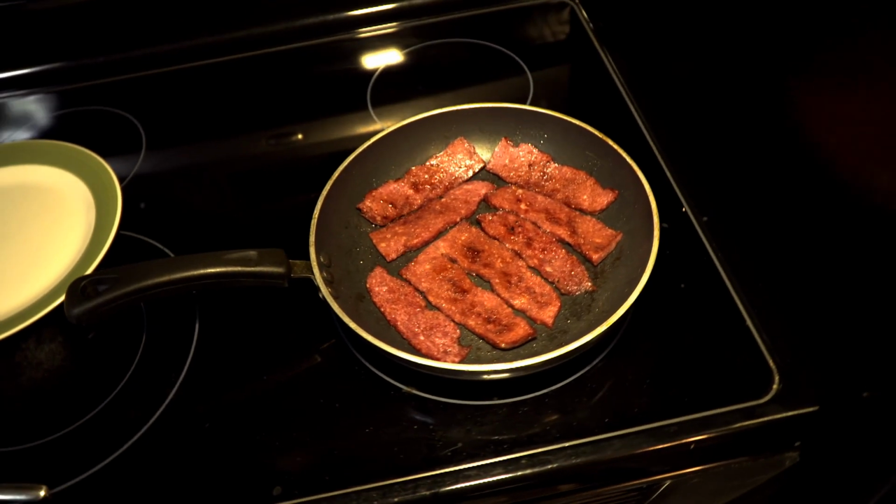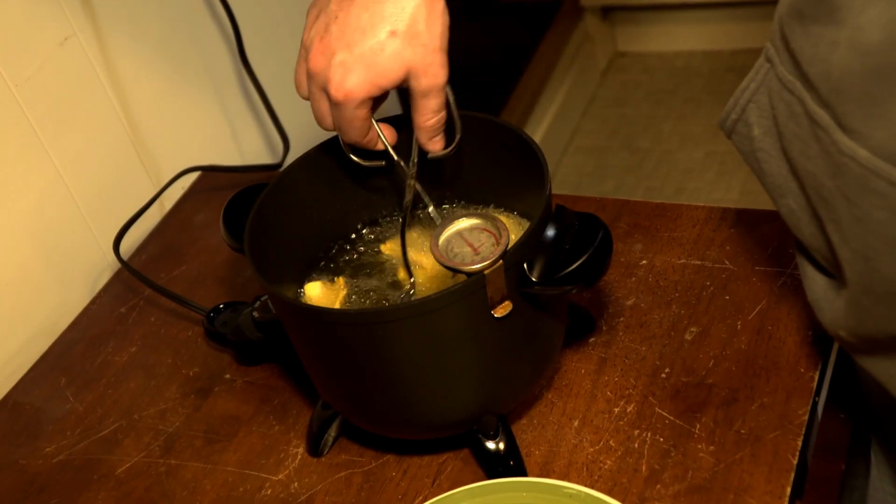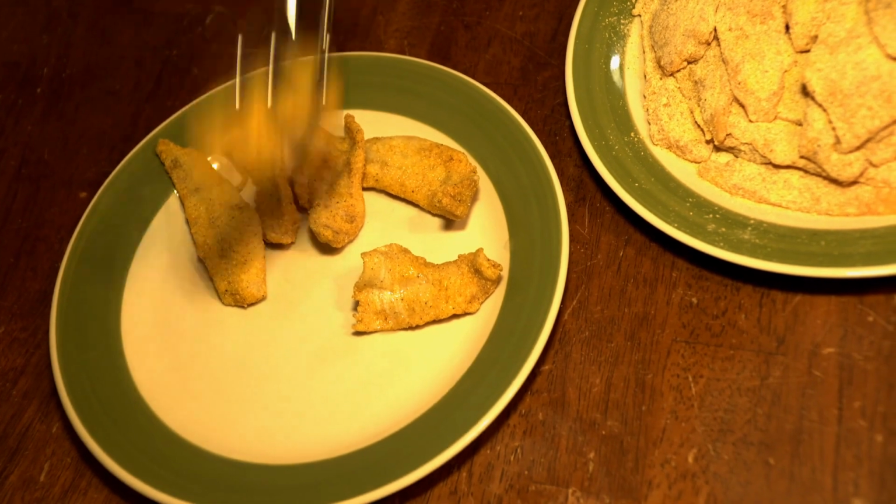Nothing like sitting on the couch and eating the fish you caught from the day, watching fishing shows on TV. Not good. Yeah, you can't beat that after a long day on ice.